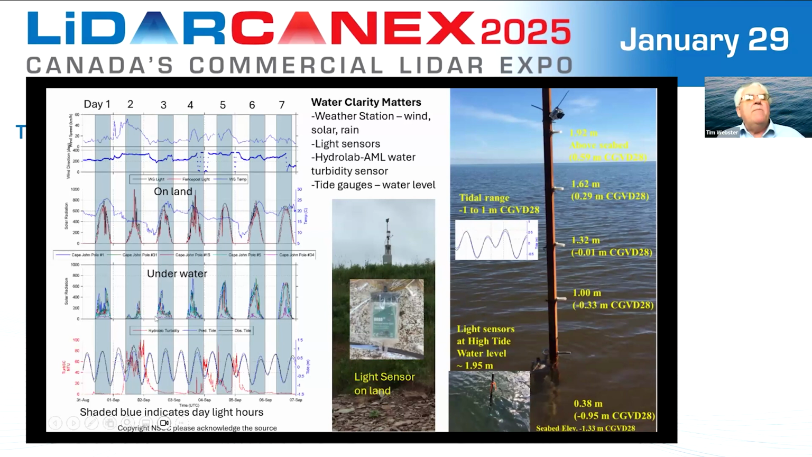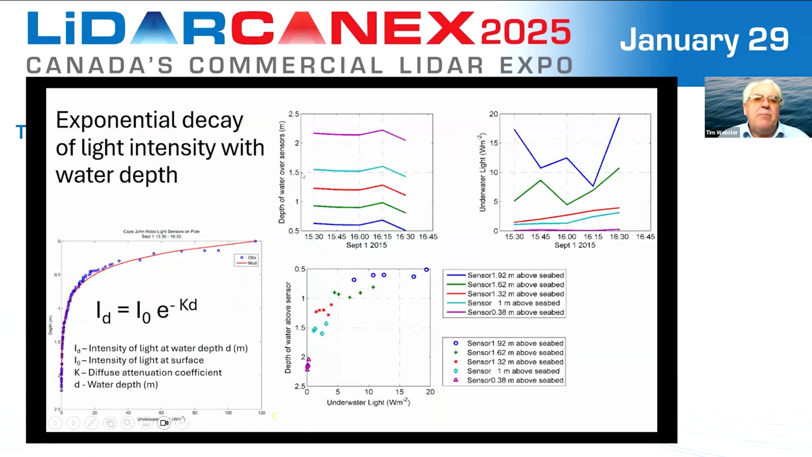And then it managed to rebound when the water cleared up again. For example, if we were to plot the water depth of these sensors compared to the amount of light, it's an inverse relationship. The deeper the sensor, the less light is getting there. The shallower the sensor, more light is getting there.